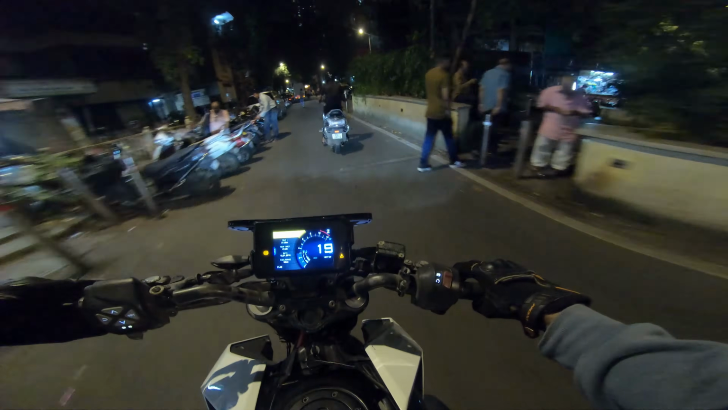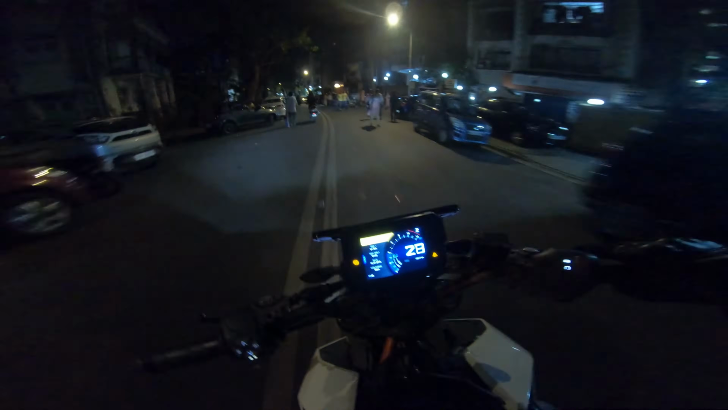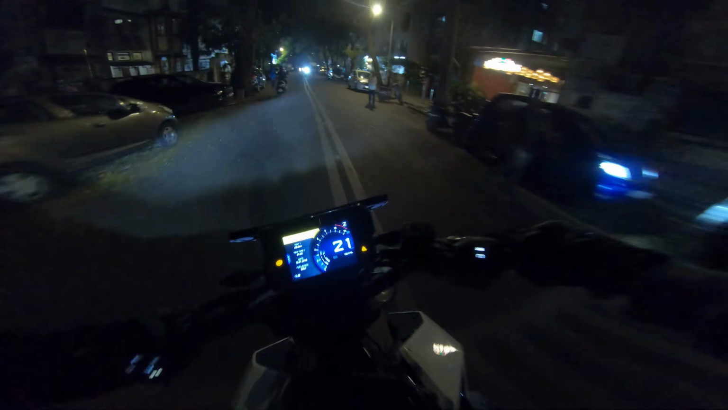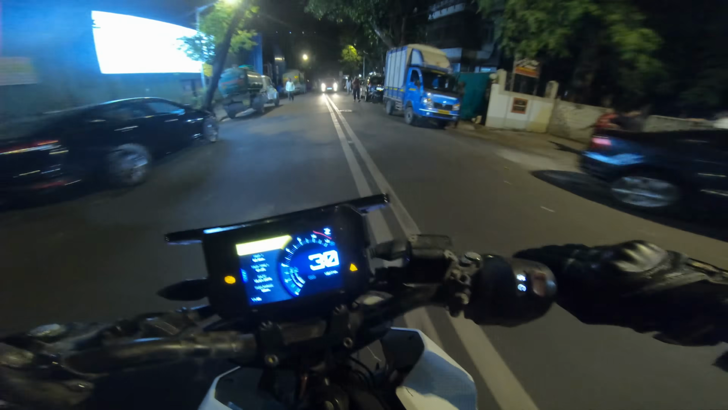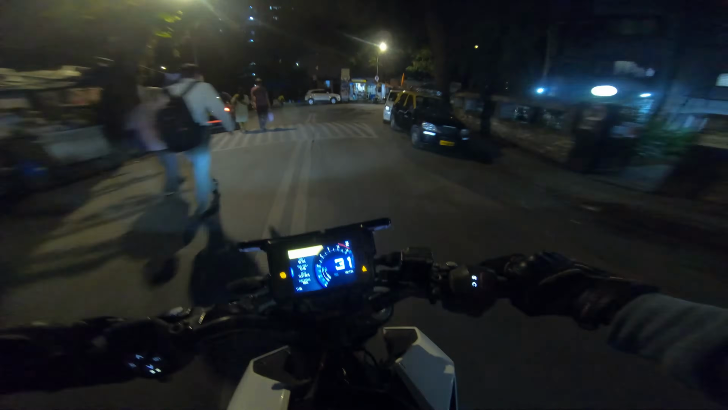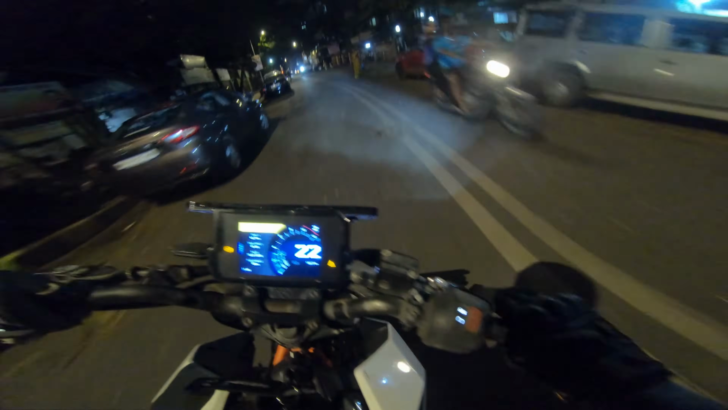Getting a fat bike is fun, aerodynamic and all of that good stuff, but honestly, in the city it's not a very practical buy, because I believe that on a naked bike in a city you can have a lot more fun. Like, just to show you, bunny hop. Yeah, you can just do random stuff like this.